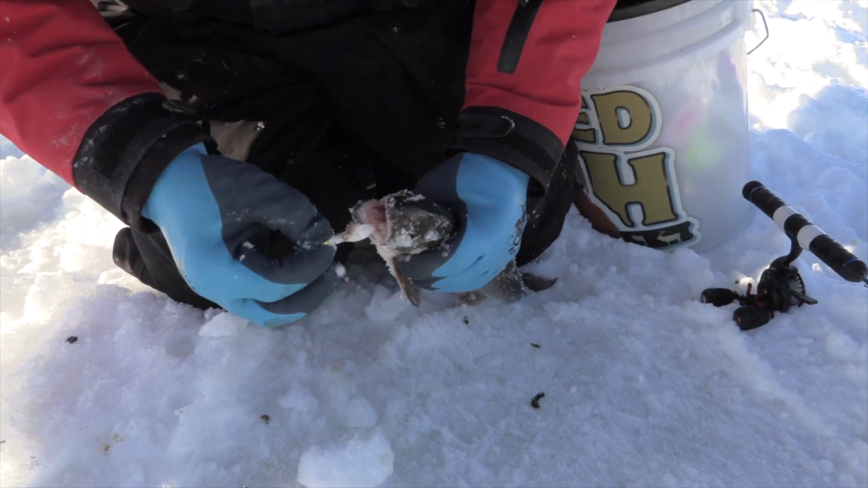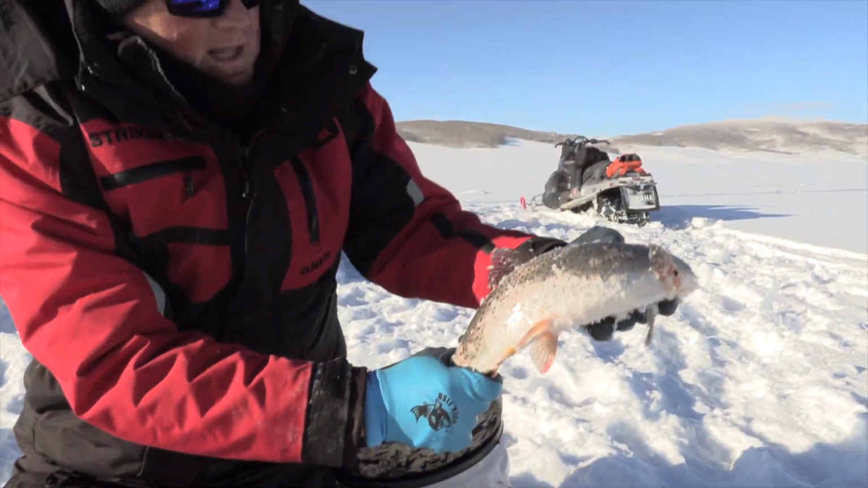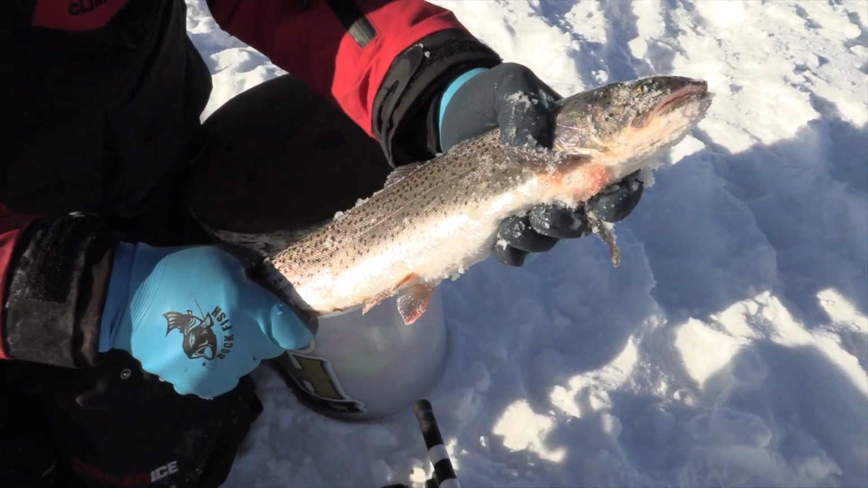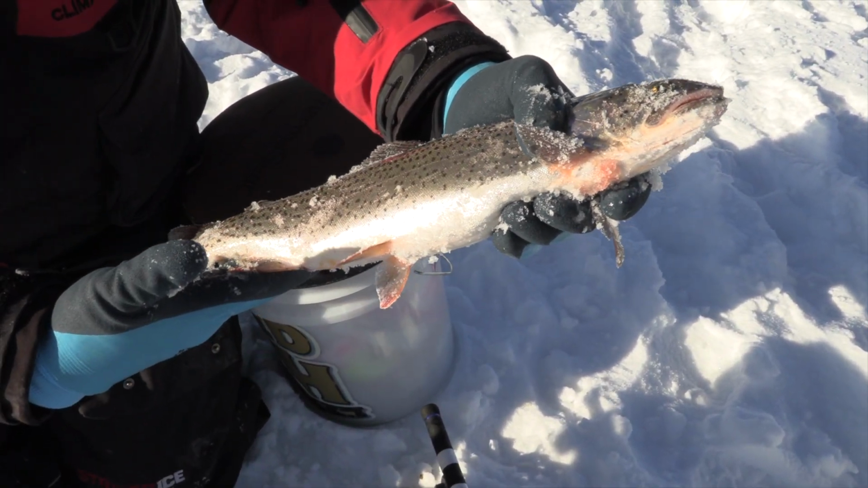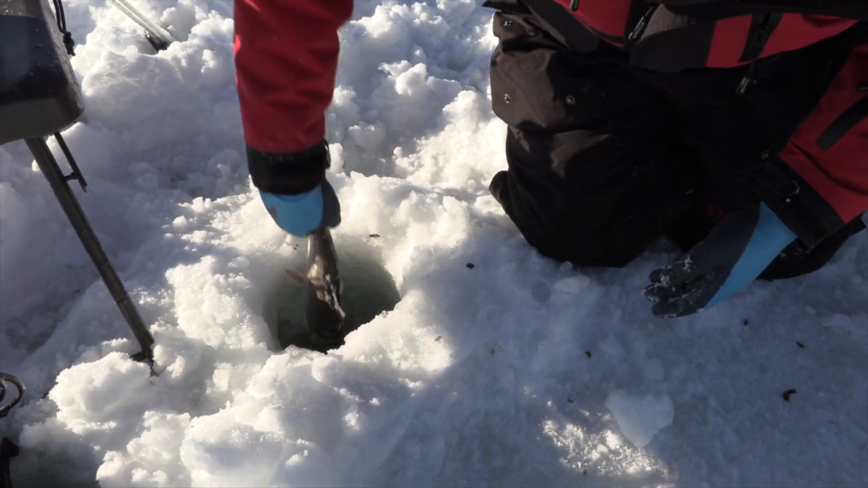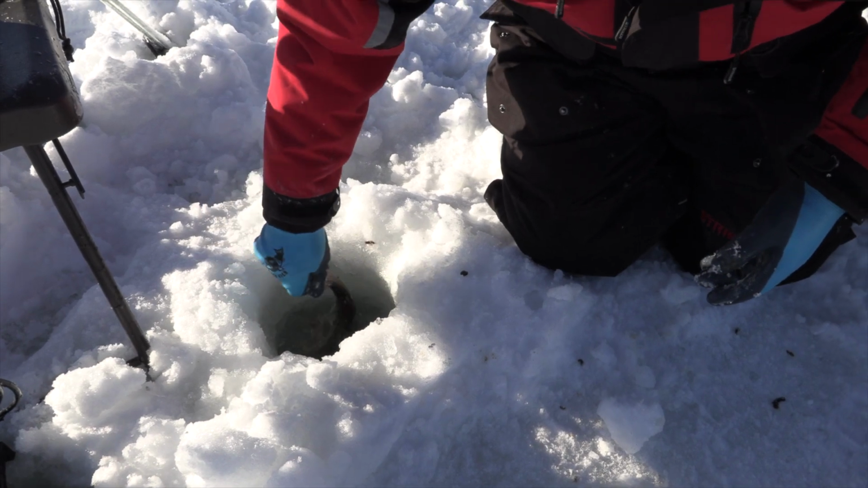See if we can get him out. Look at that fish in the light. Look how beautiful. Gorgeous fish. Healthy, healthy fish. Okay, we'll put that guy back in. Torpedo him down the hole.